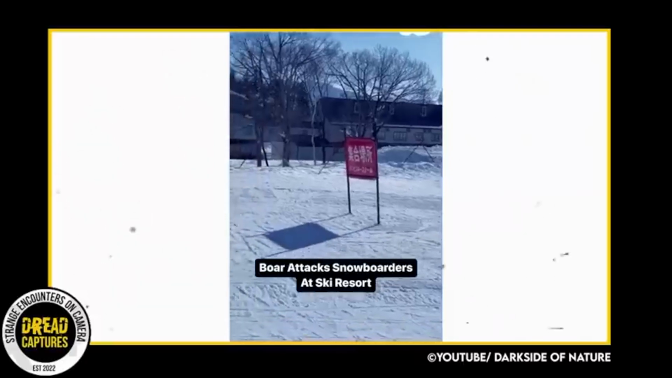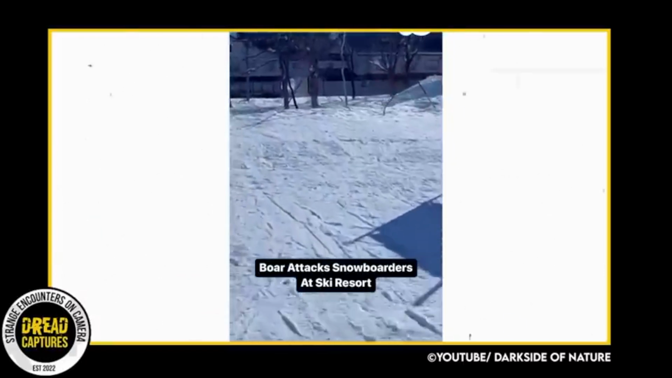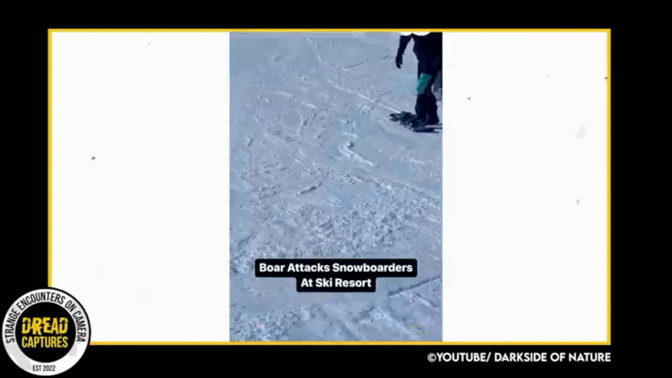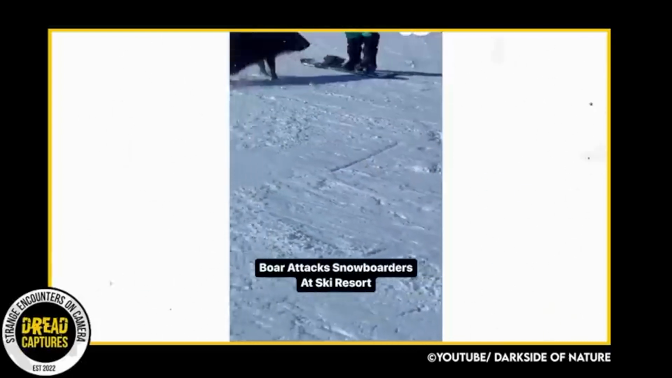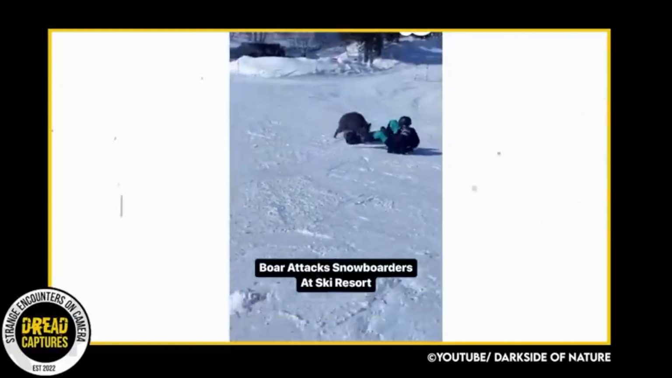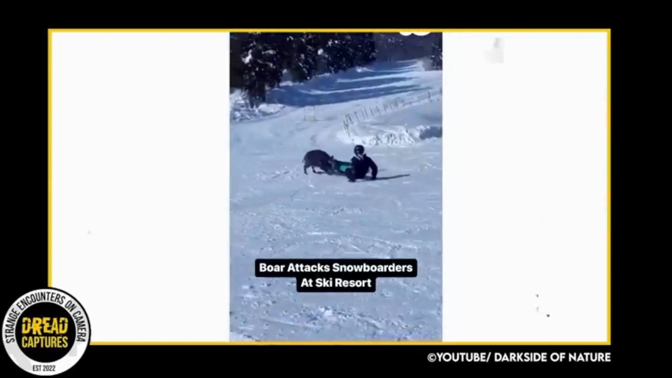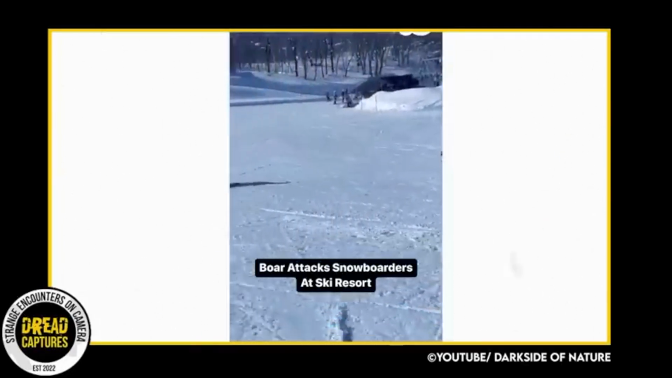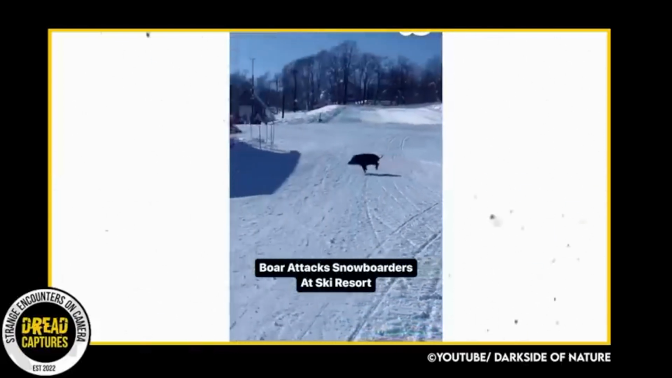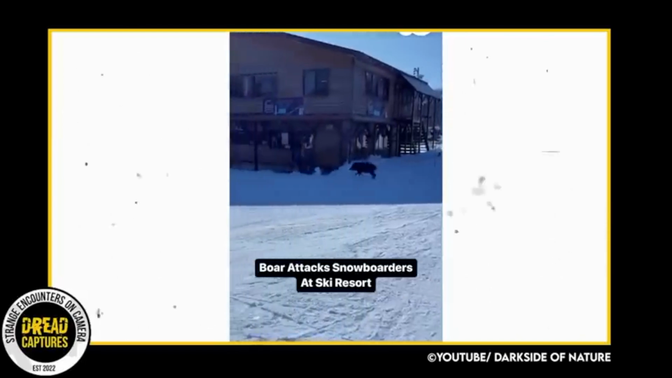On a beautiful day in a ski resort in Japan, out of nowhere, a wild pig or boar came charging out of the woods. The boar veers off and heads right for a snowboarder, knocking him on the ground. The snowboarder smartly fought back and was able to fend off the wild pig with his board, and the pig